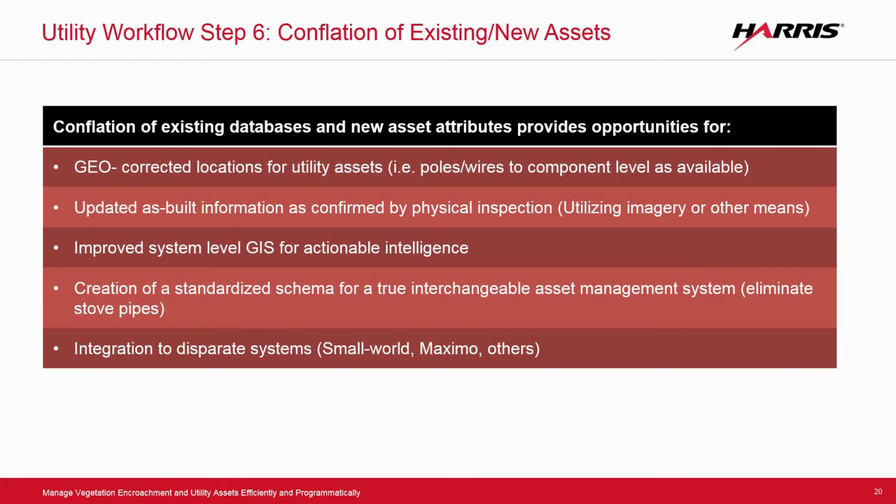So this gives all of the different markets within the utility, or stovepipes within the utility, the ability to all look at the same information from a central repository and still use the same tools they do their work with today.